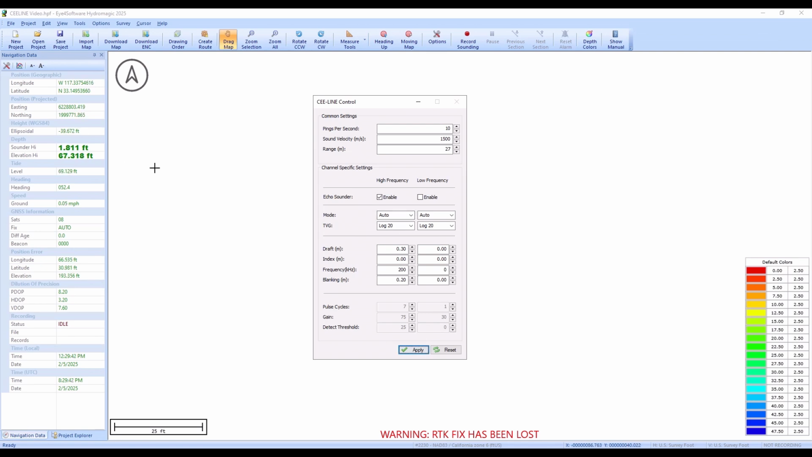So we have our 1 foot draft in the CEE-LINE, and we have our 5 foot antenna offset in Hydromagic. So you could be very careful about your draft and your antenna height to make sure that you have everything properly set up.